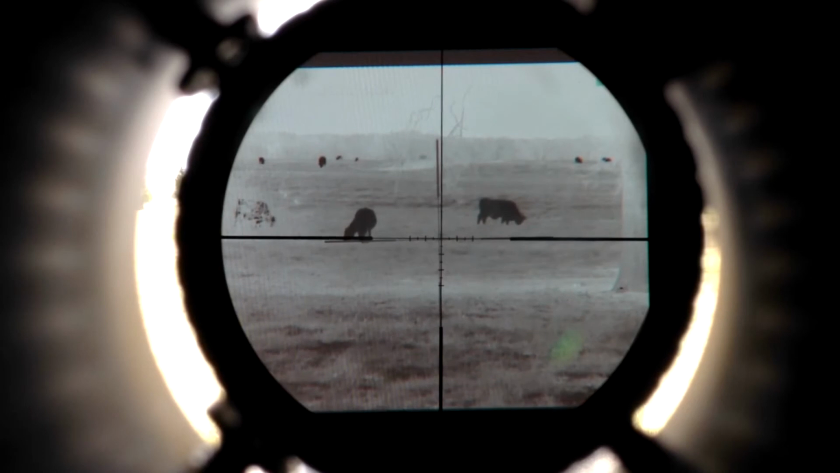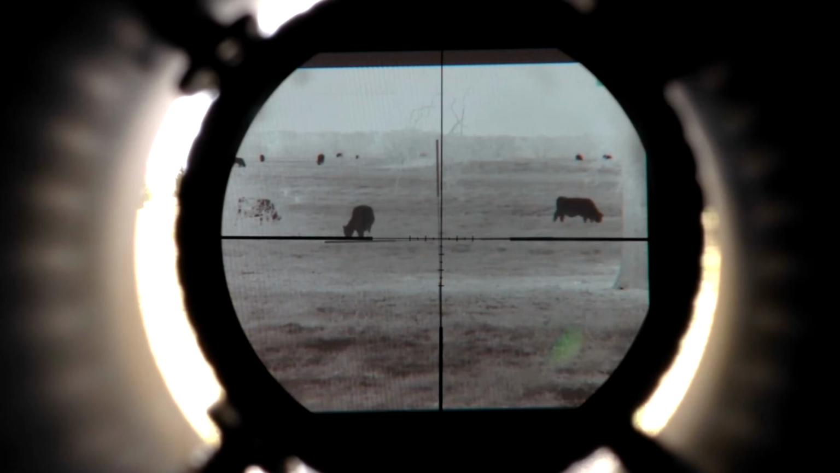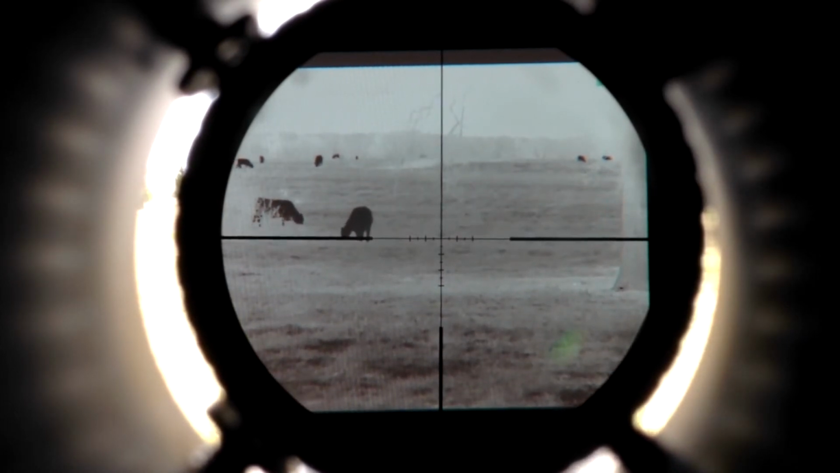But anyway, there's the scope's reticle. That's what you're going to see when I'm in video. It's just a tad off of what my crosshairs are, but it is very close. I'm going to turn that back off. You can use that as a standalone with the clip-on. Clip-on can be a standalone scope.